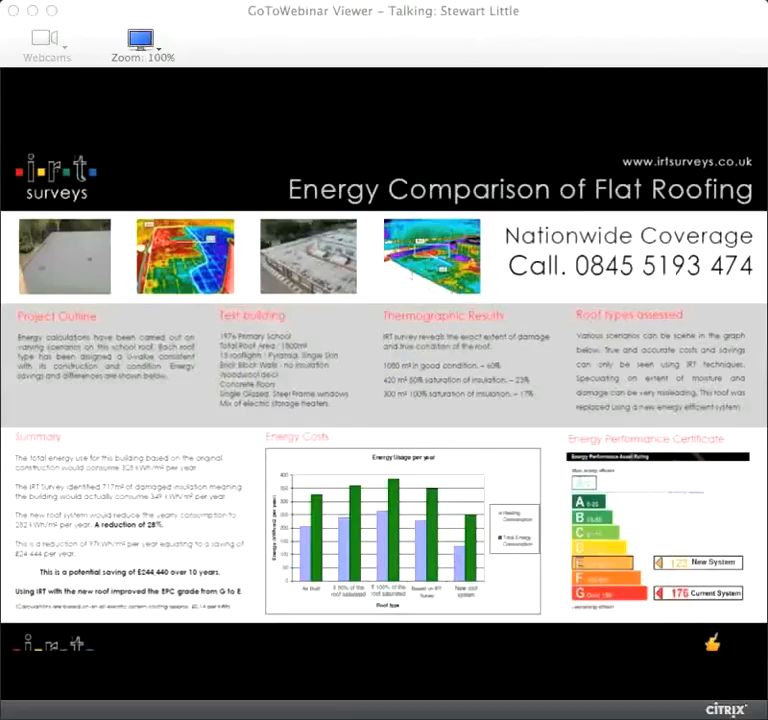Now we can take that a little bit further. This is a job we did with Bauder on a school, I think this one was, but mainly to help justify the new roof. The client was more interested in energy on this particular roof. He had a G rating on his energy performance certificate. He had a very small budget and he needed us to tell him what the ROI was on the roof. And the bottom left of that screen, it's not particularly clear, but we actually showed him by upgrading the roof, he would go from an EPC of G up to E. He would reduce his energy bill by 28% and save £244,000.